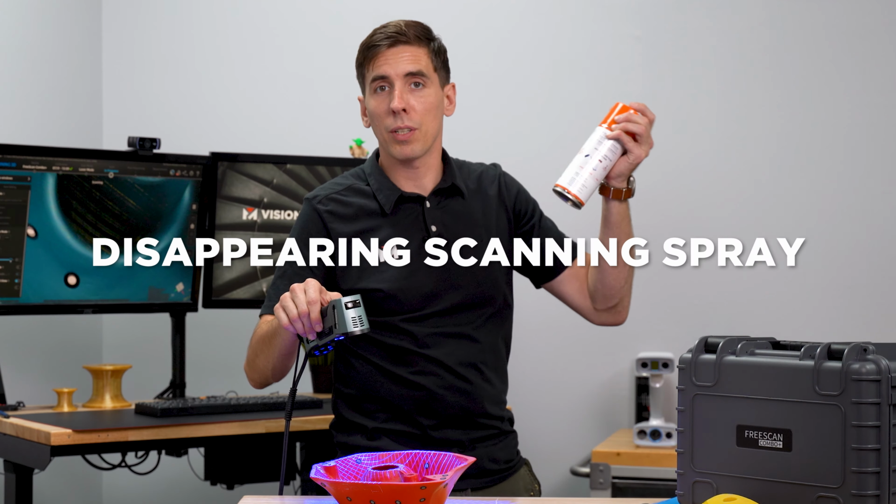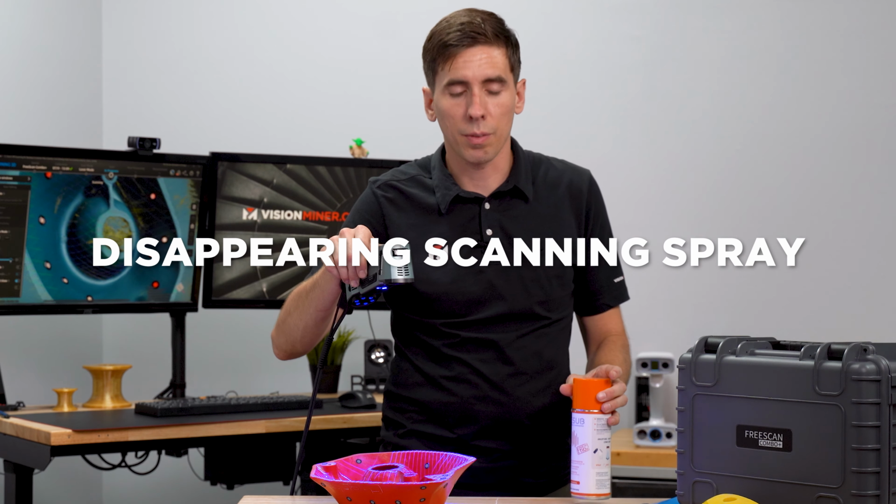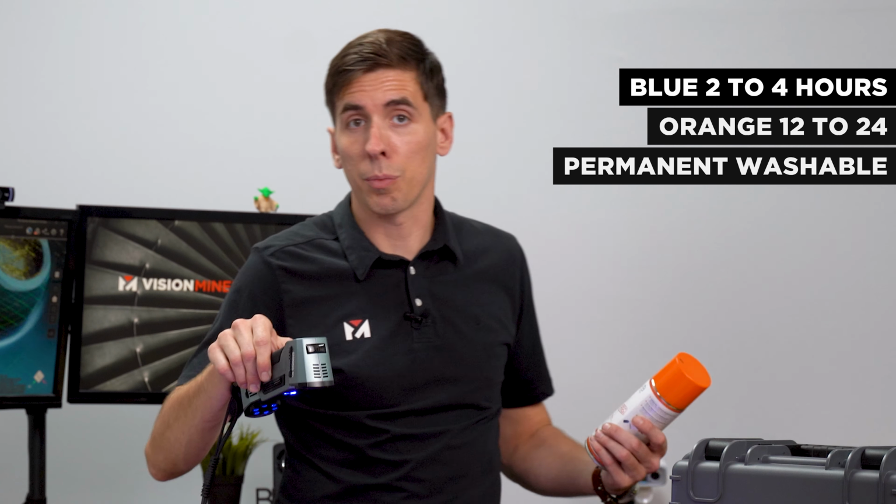And that's actually why we carry things like a sub orange. This is a disappearing scanning spray that you can spray on just about anything, and it will disappear within, well, we've got different modes. The blue is 2 to 4 hours. The orange is like really 12 to 24 hours. And then there is a permanent spray that can be washed off.